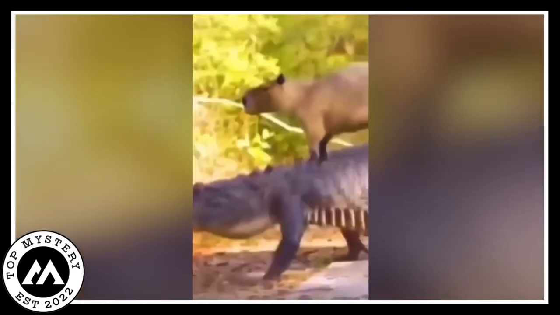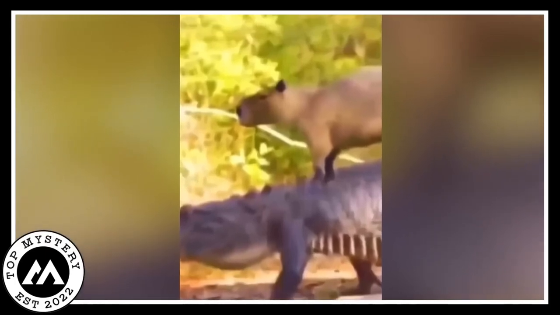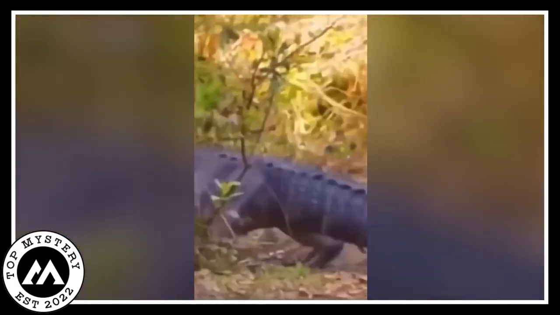I kid you not. These two buddies are casually crossing a river and even taking a stroll down the road together. It's like a buddy cop movie, but with a capybara and a crocodile. The capybara looking all cool and comfy on its croc taxi, just enjoying the ride like they're on some wild adventure. The hilarious part is how these unlikely friends seem to be having a blast. They have planned a river cruise playdate.